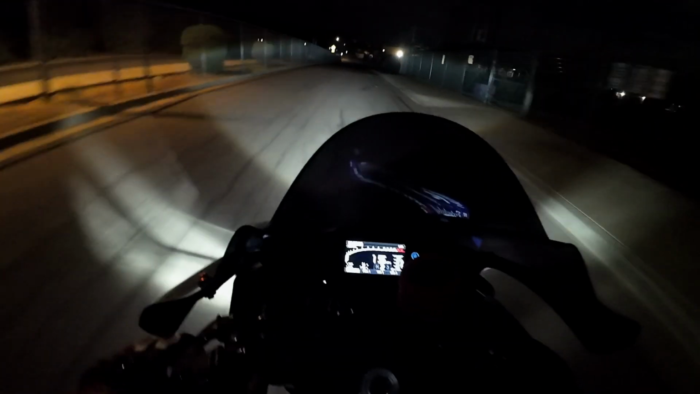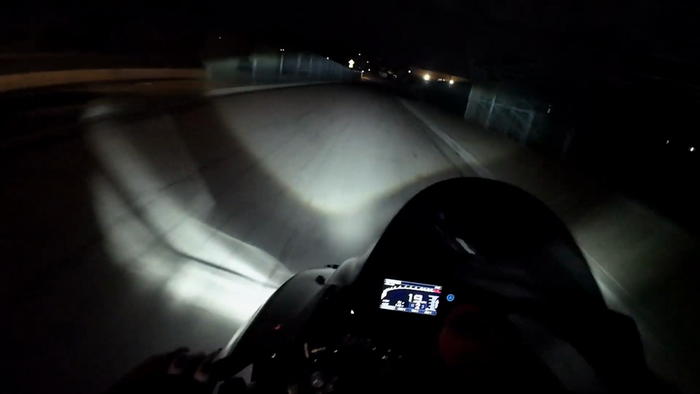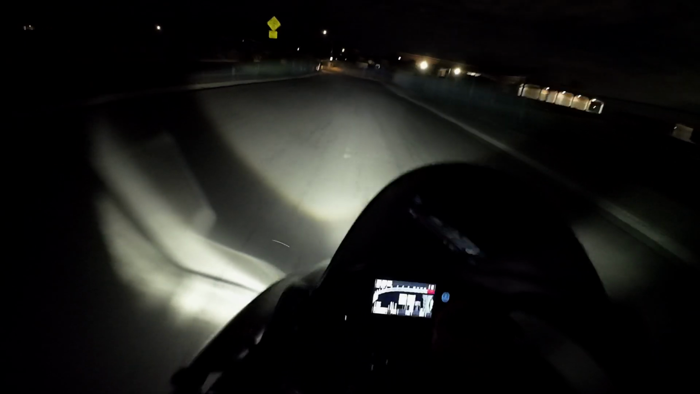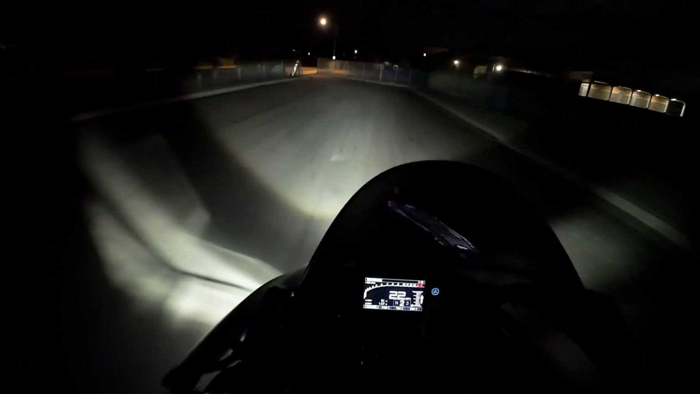And just go through some footage and see how this camera came out. Hopefully this camera looks real good, because from what I've seen, I kind of went through some footage prior, and it looks absolutely phenomenal, honestly. At least for night riding, it's absolutely perfect for me.